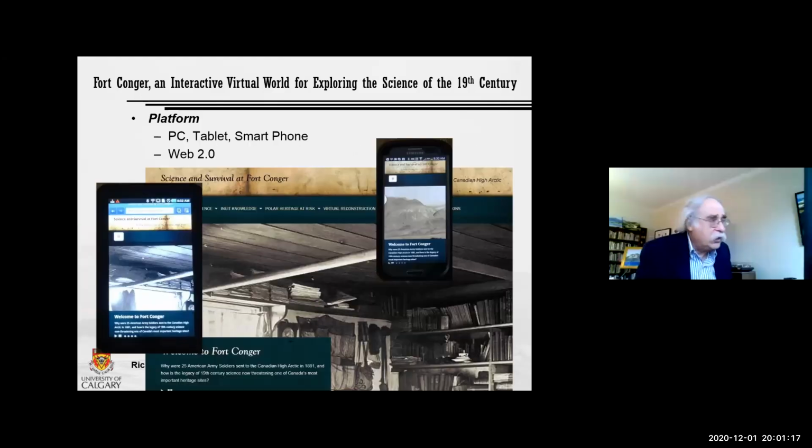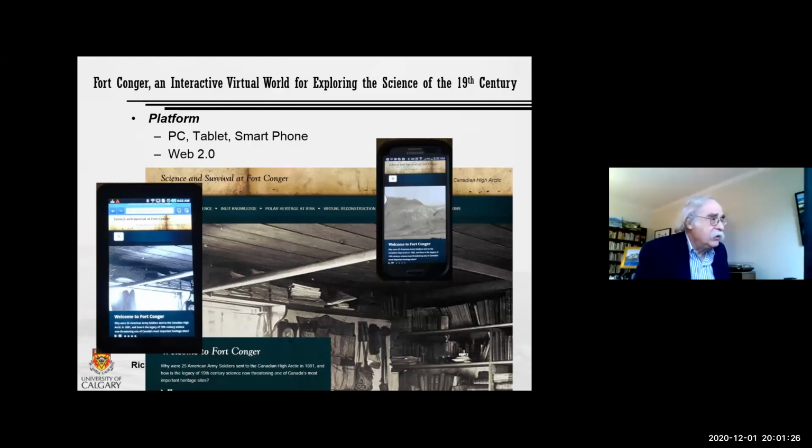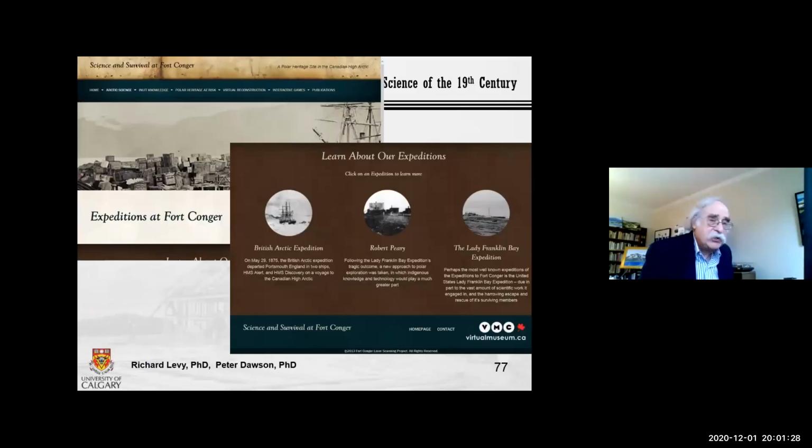And our website runs on tablets and computers and even smartphones. When you go to the website, you'll see the various expeditions that went to this location.